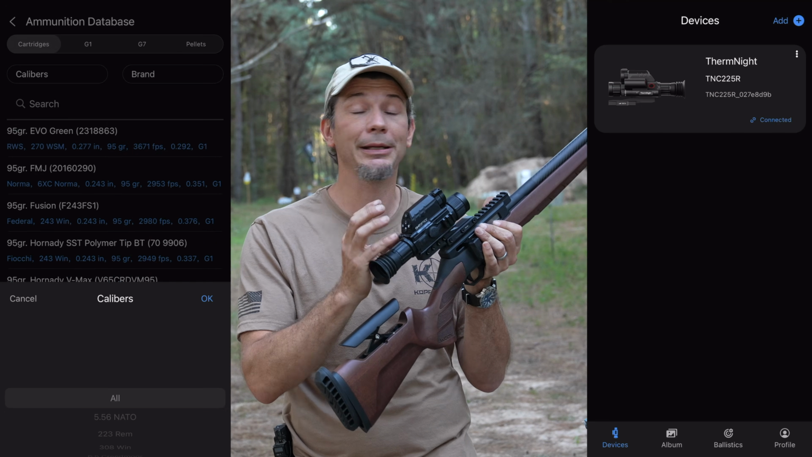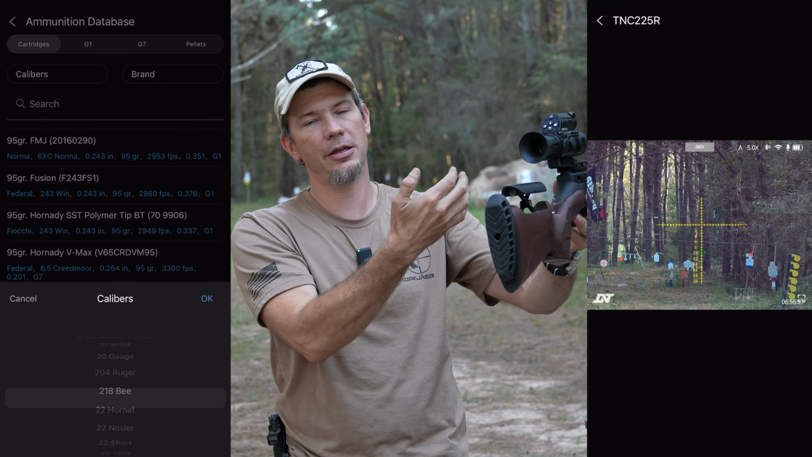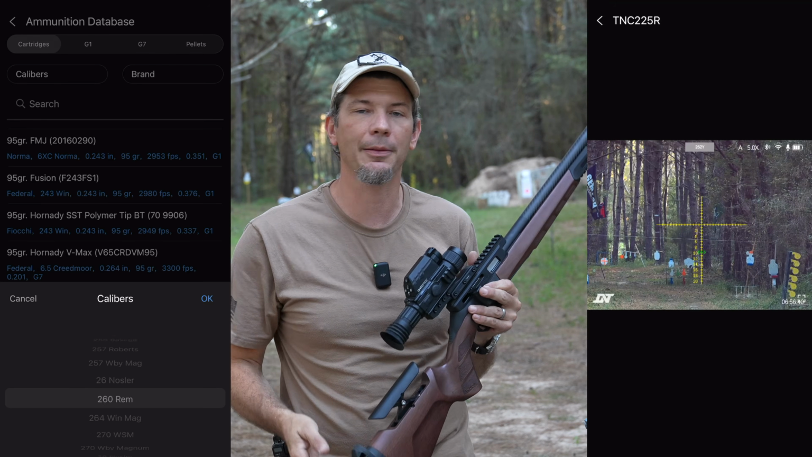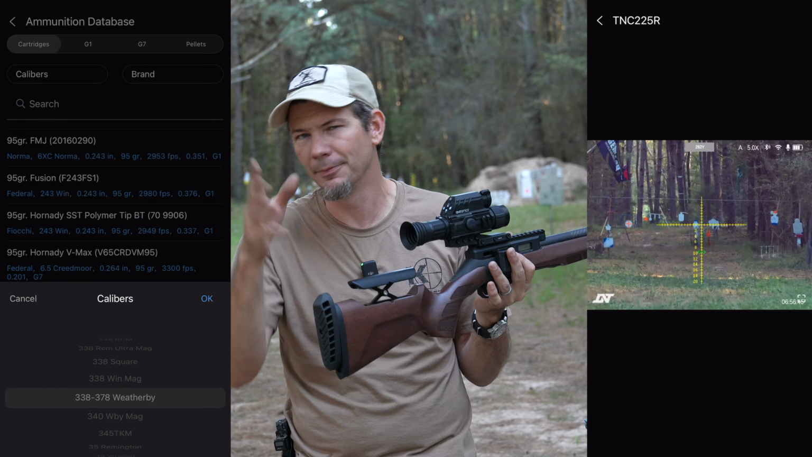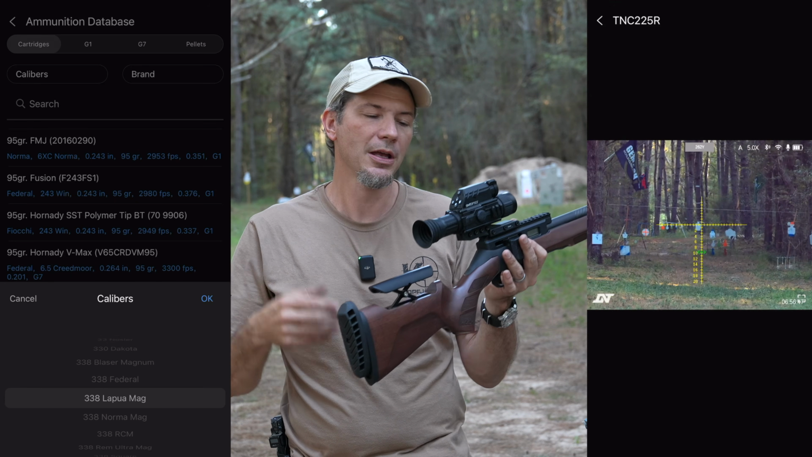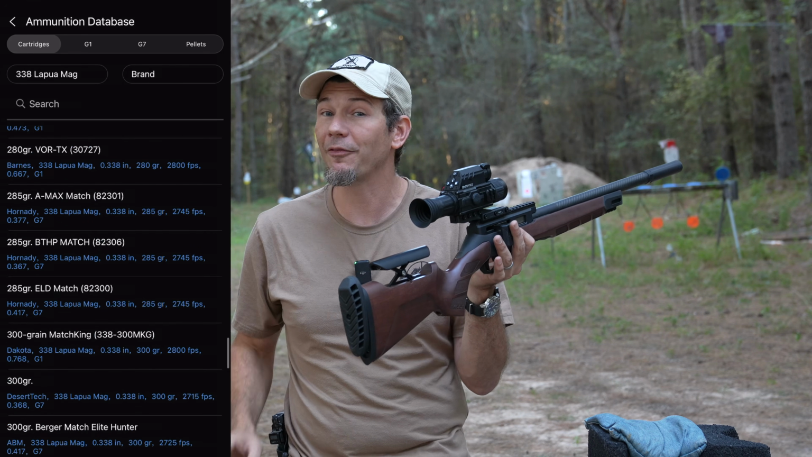It'll also stream the video, but it's laggy. So if you're trying to use it as a corner shot, you're going to be laggy on your phone. But say I'm taking my kids out hunting, I can see what they see like 3 seconds delayed, and at least it's usable there. Then you can just sync your data from your phone to one of the 5 profiles.